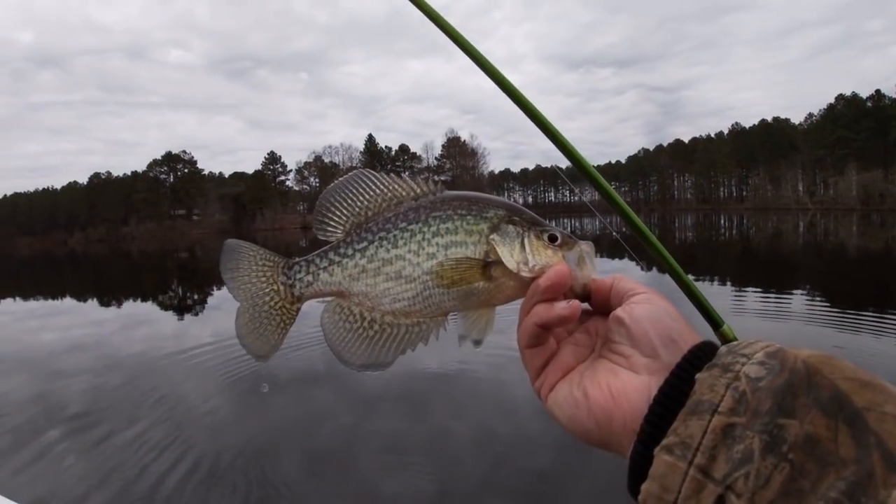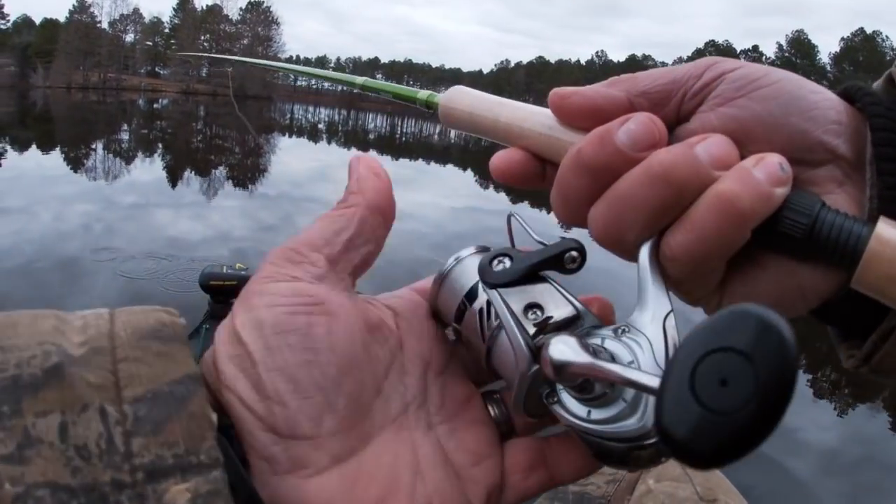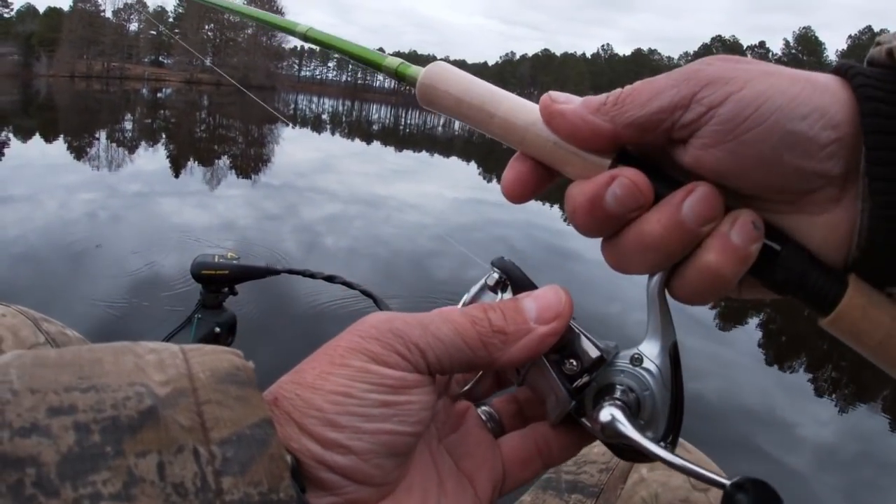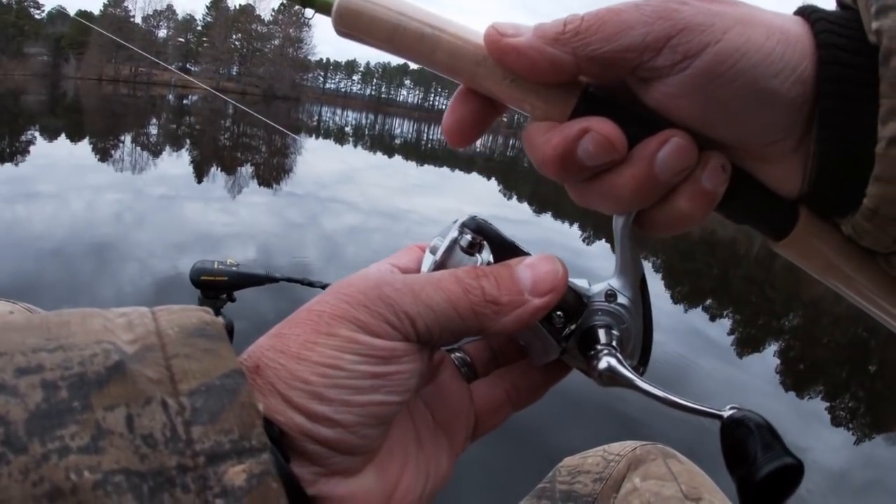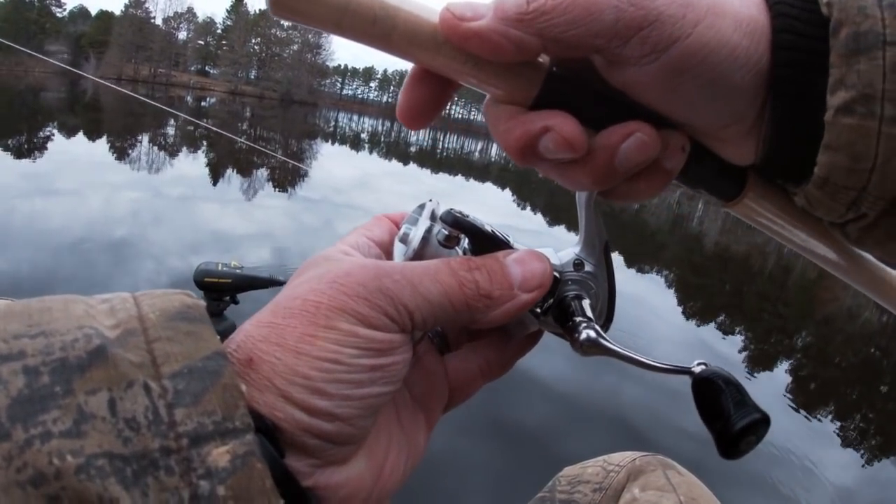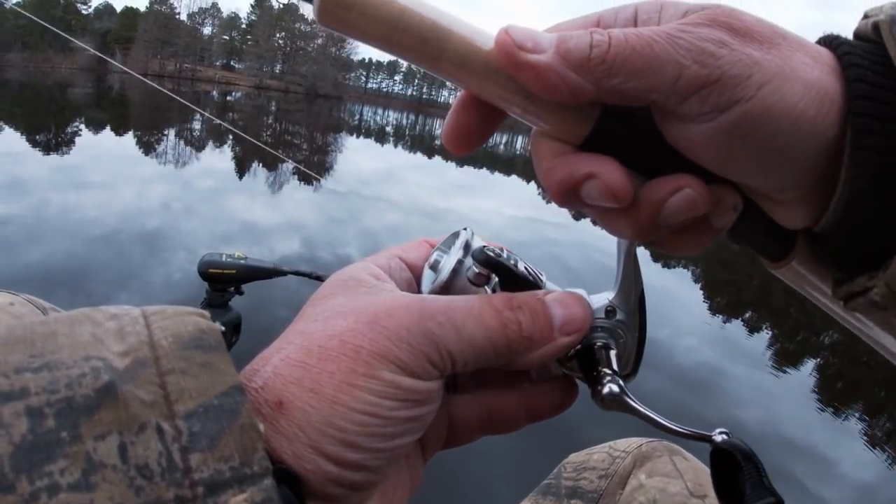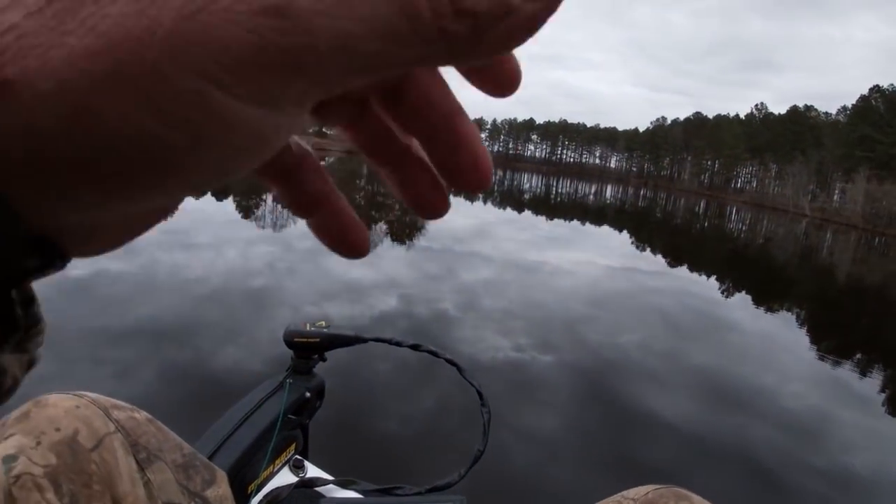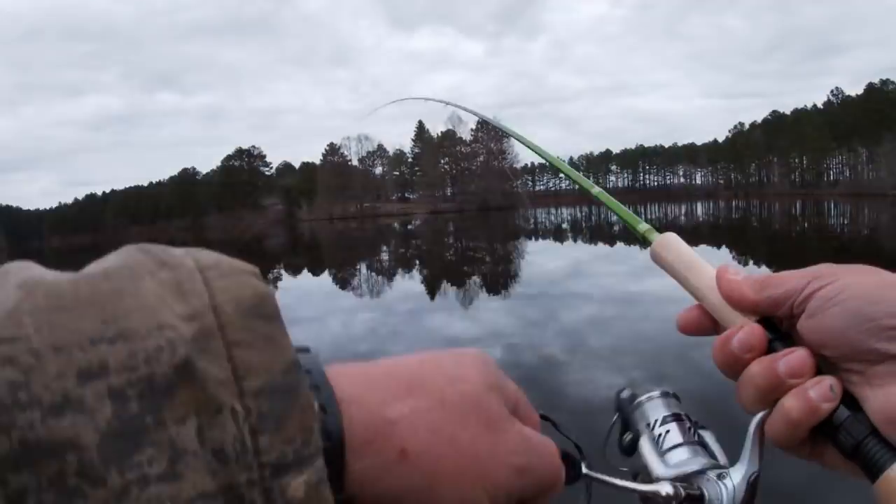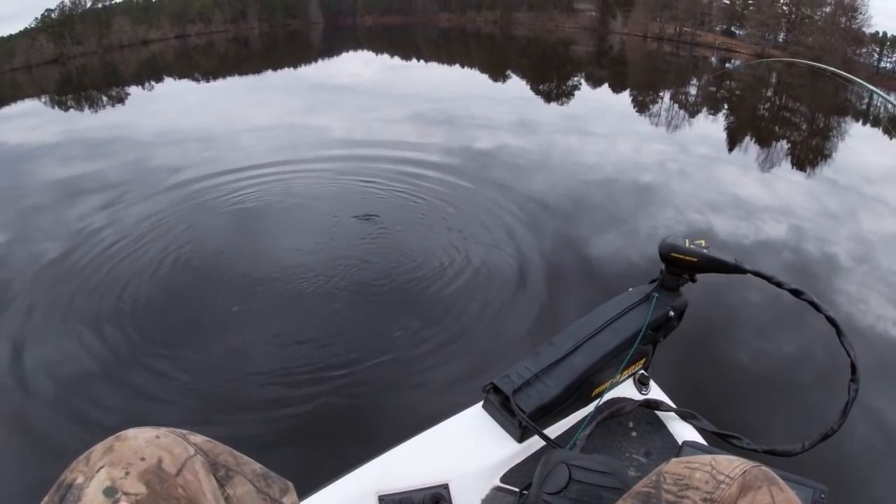Another good crappie, y'all. Good crappie. See if we can get that. Boom, there he is right there. Another good crappie, y'all. Good gracious, what a big crappie.